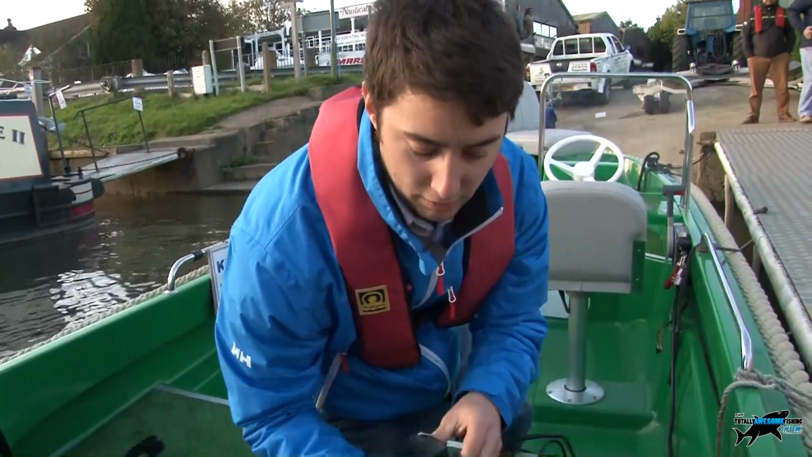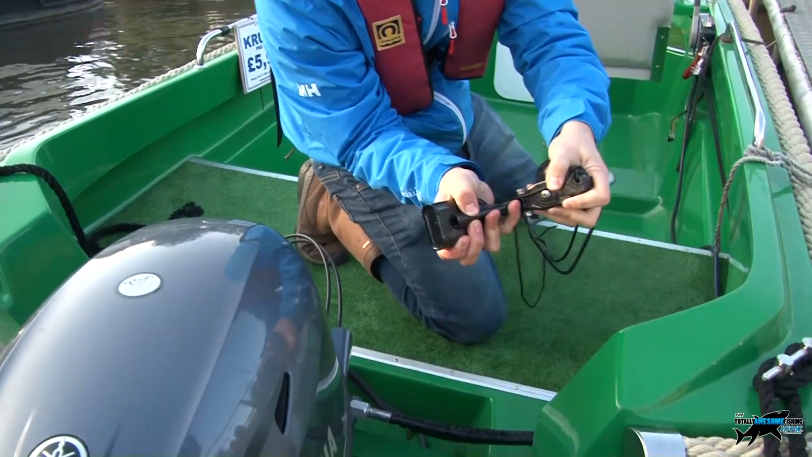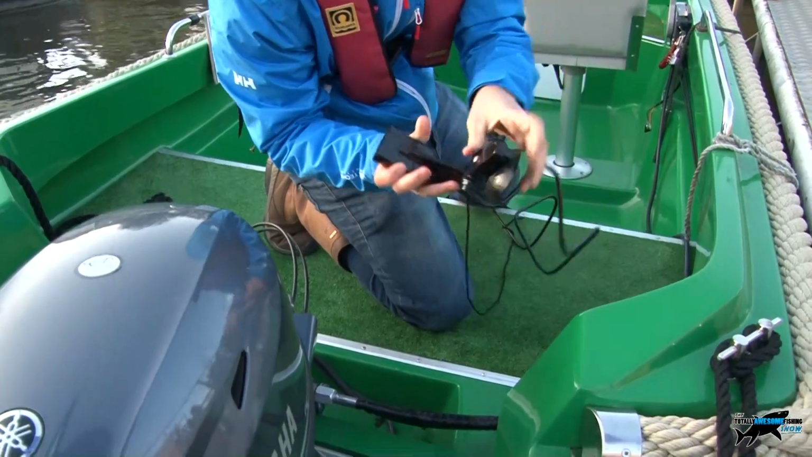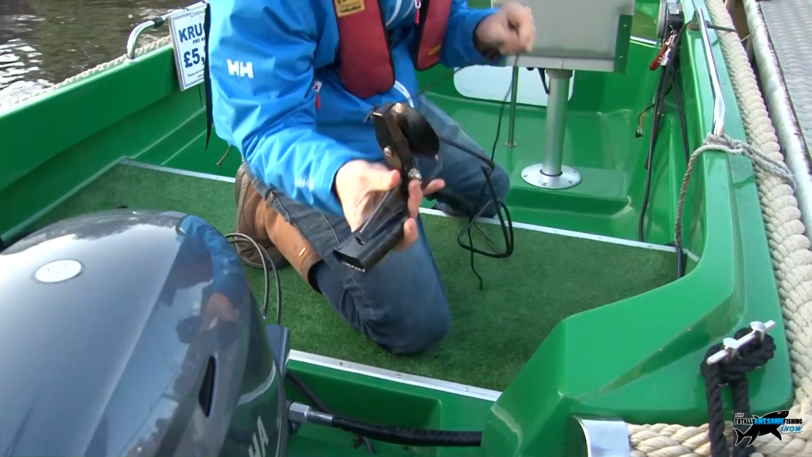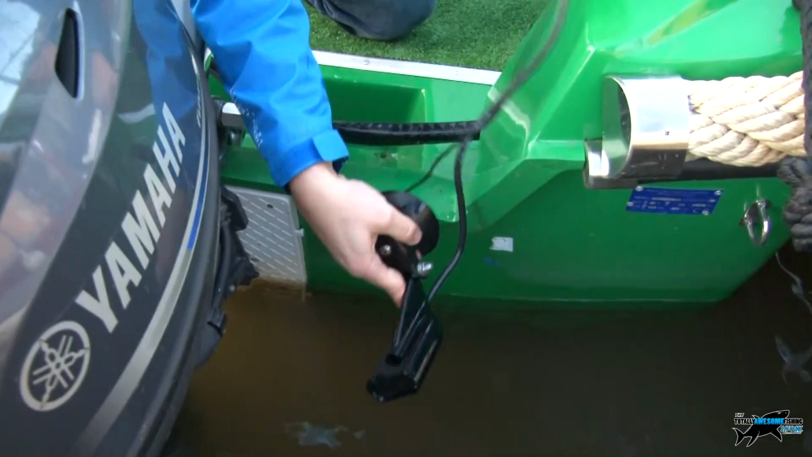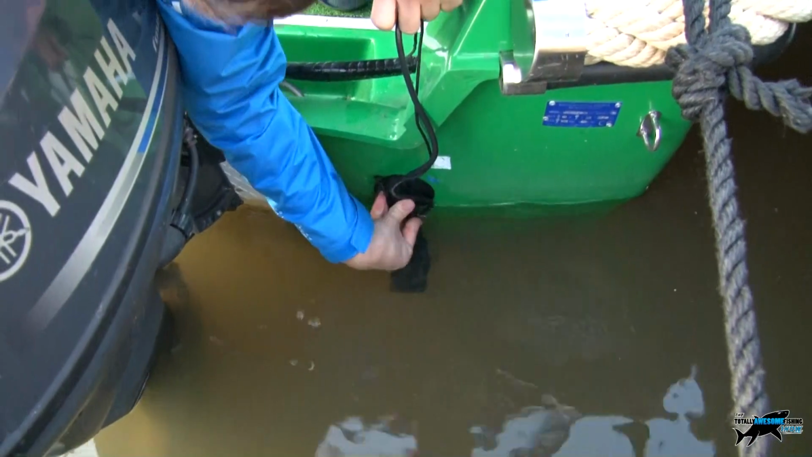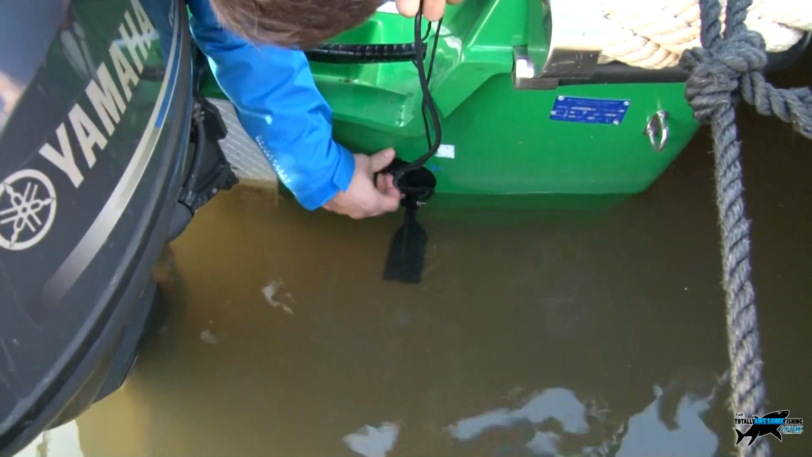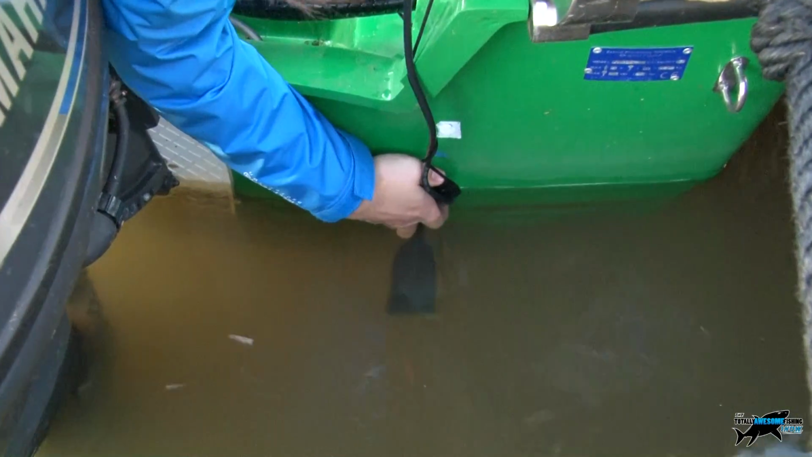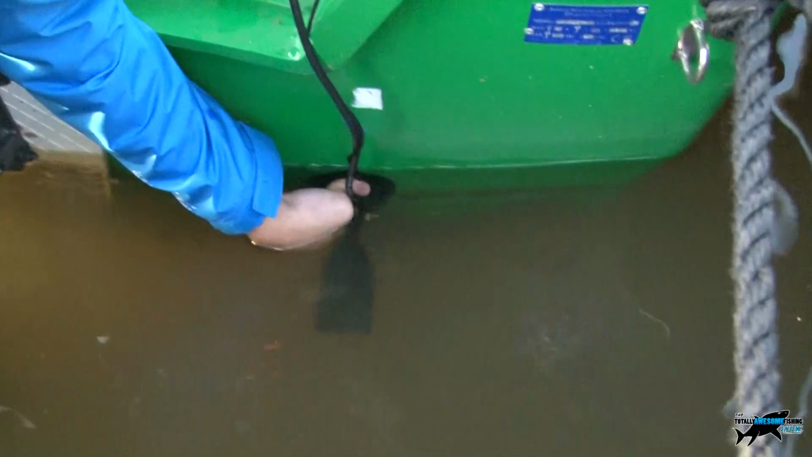Right, we see we've got our suction cup mount here for the transducer. Make sure it's sitting reasonably level. And it comes with a little safety lanyard as standard, so if it did come unstuck, we're not going to lose it to the prop. So we'll just stick it on the back here, out the water, so it suckers on, and then we'll slide that down the hull into position, making sure it's nice and level. It's not shooting off at an angle.